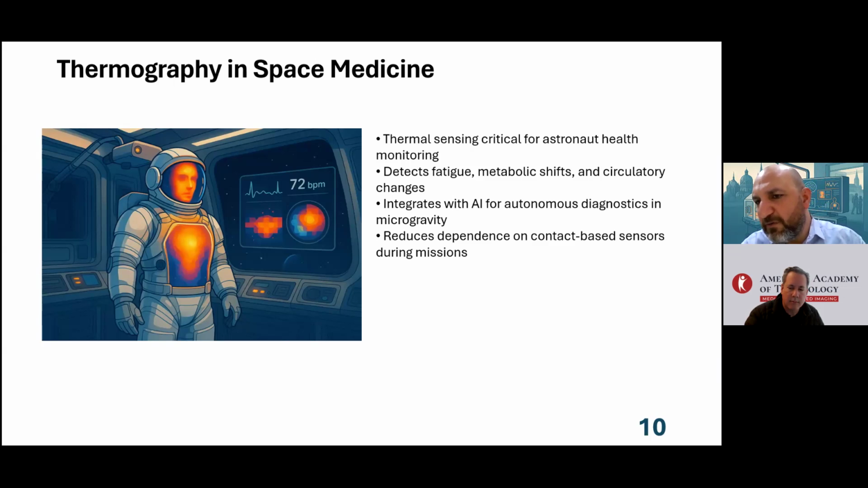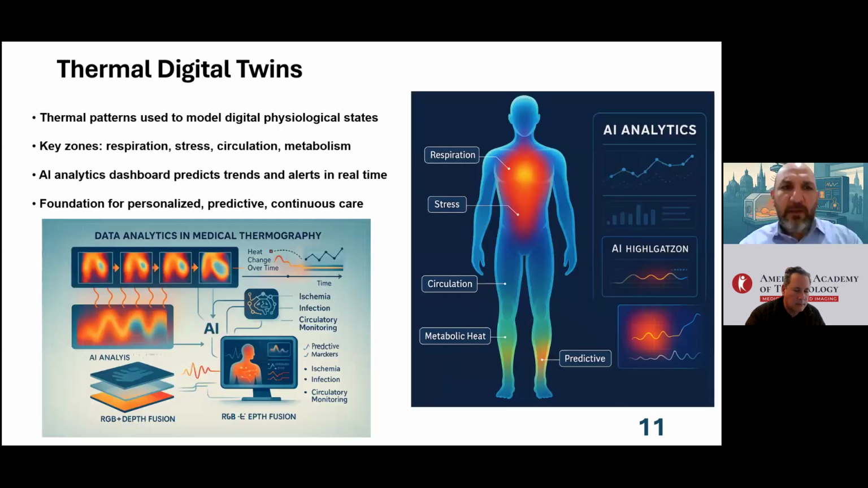The future is talking about sending humans to outer space for planetary missions. And we need thermal sensing. We need robust thermal sensing, which is critical for astronaut health monitoring, detecting fatigue, metabolic shifts, and circulation changes. All these will be integrated for autonomous diagnosis during microgravity episodes. And this is also part of my work. Actually, it is not secondary work, when I worked with the Canadian Space Agency, trying to build a reliable medical imaging platform for astronauts for critical missions.